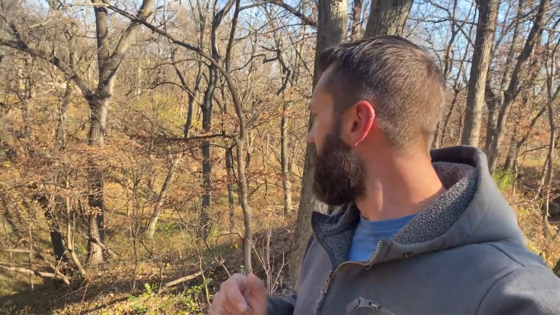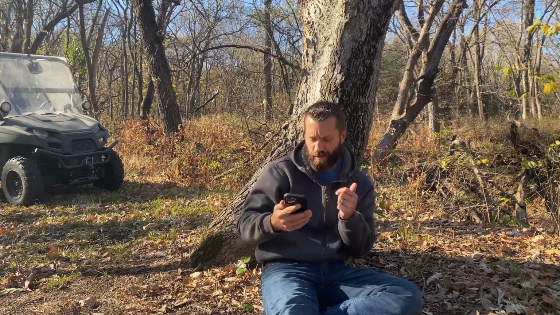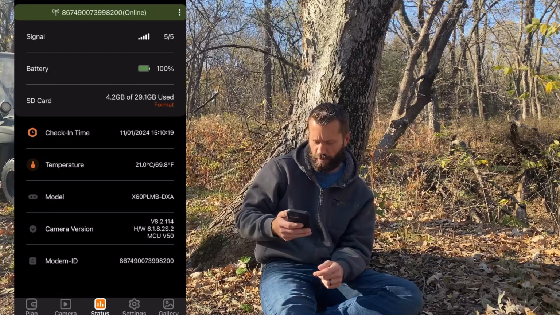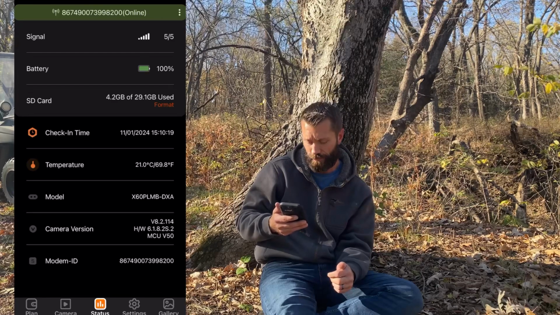But yeah, let's pull the app open real quick and let's just see what kind of critters all came our way eating up our food. All right, we are at the scene of the crime. Let's check this out, see what kind of animals are on here. So I got the app open now. We're at 100% battery right now, so that's awesome. We got 4.2 gigabytes of video. So that's a lot of footage right there.